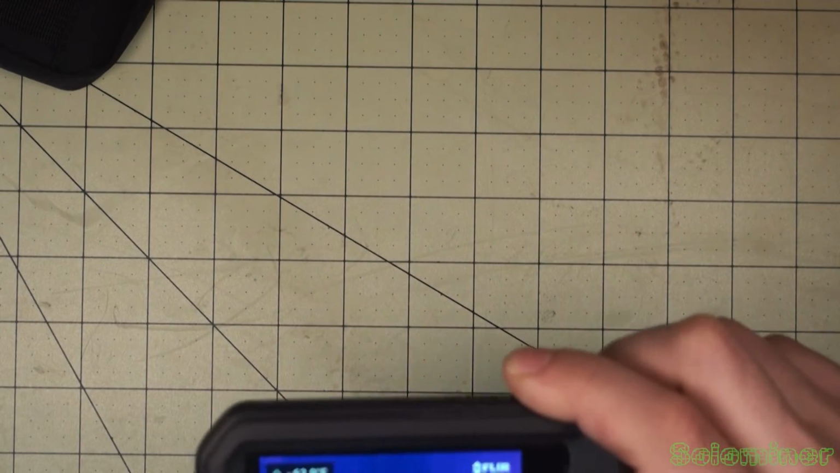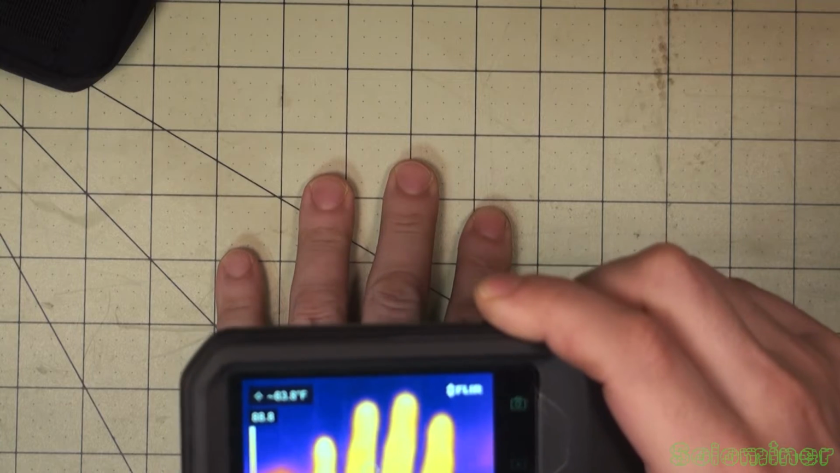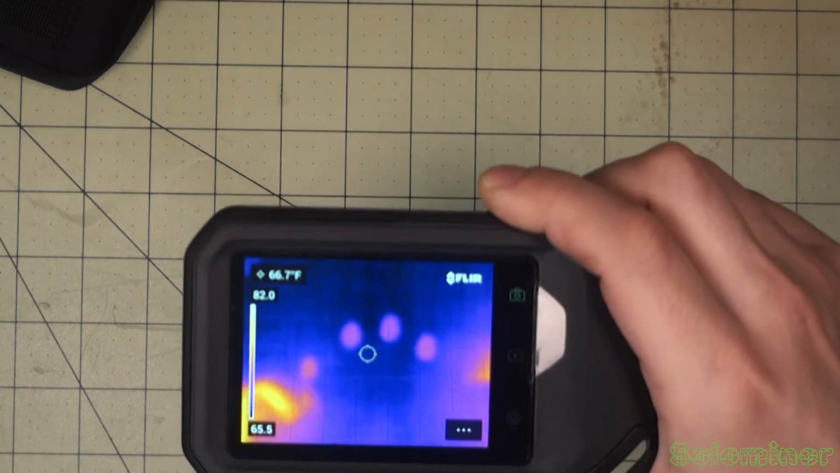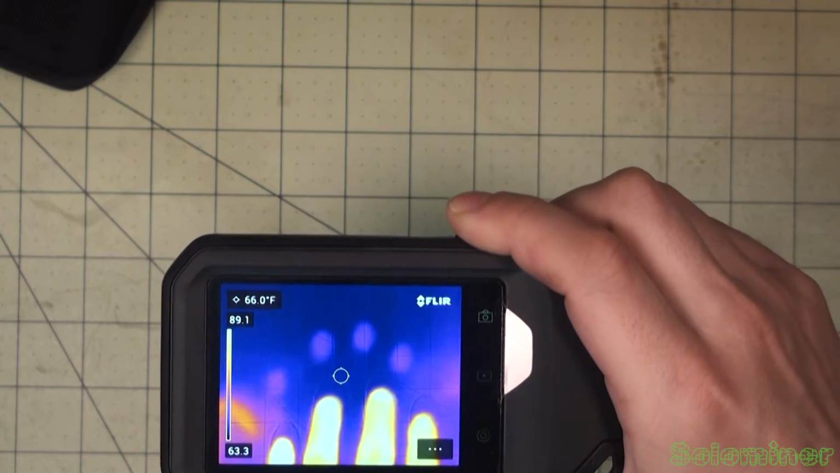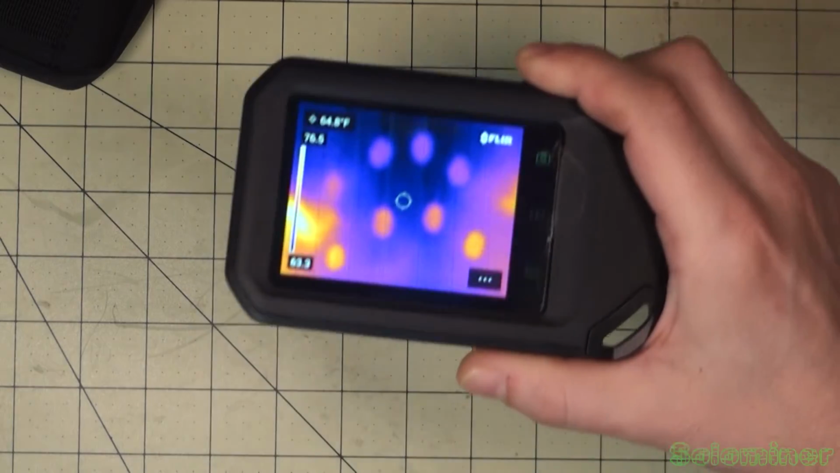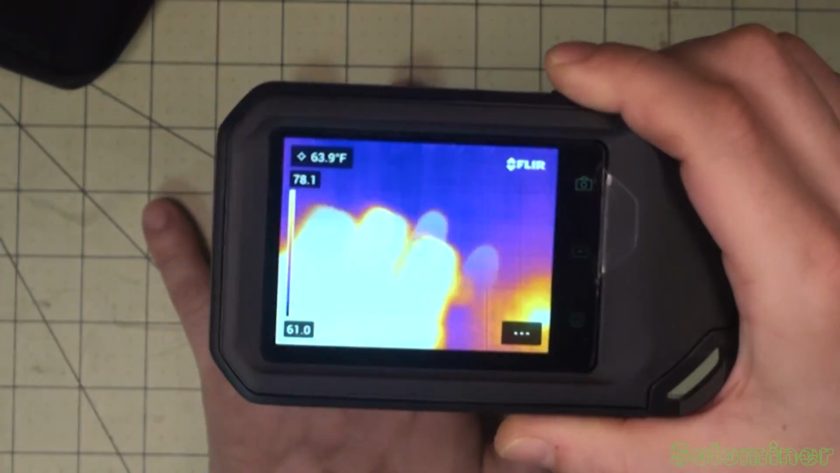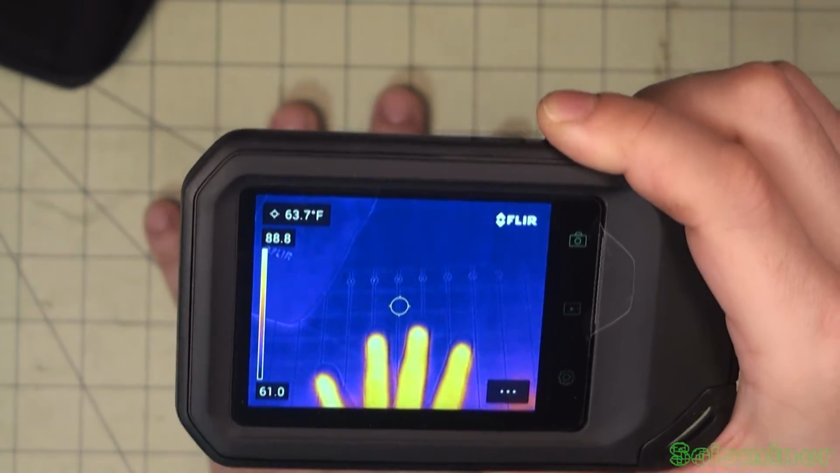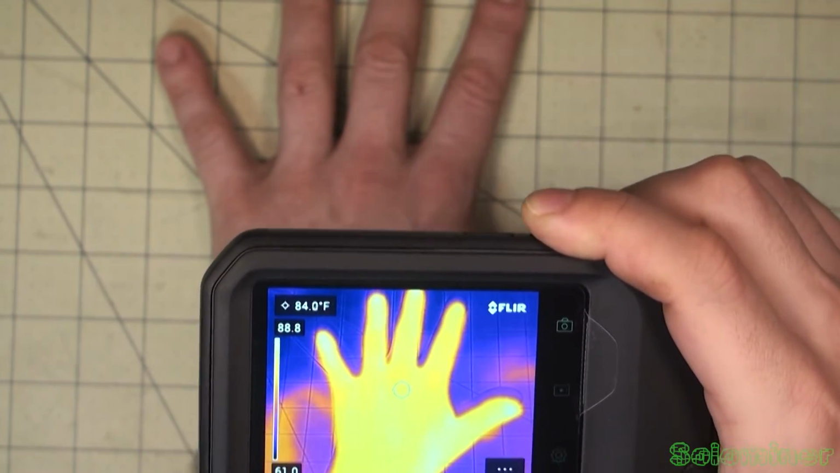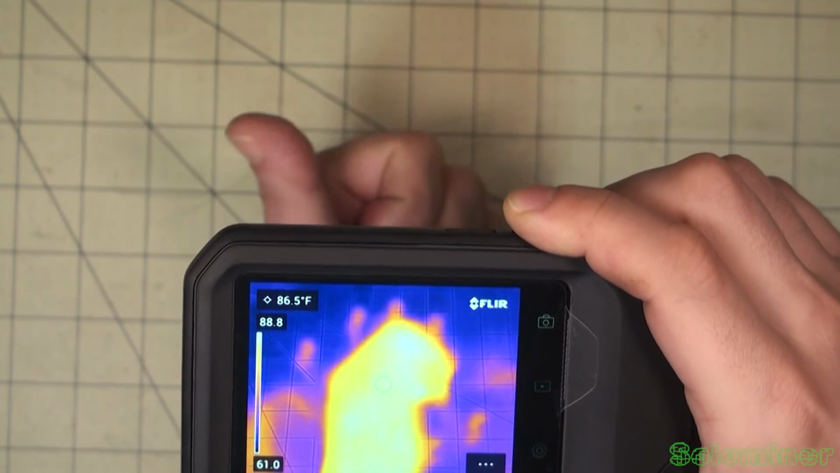Oh, that's cool. So literally, where you touch, where you're touching, there you go. My fingerprints, because they're warm, it leaves a mark there. That's really cool. So as you can see, my hand here, very warm, very warm.